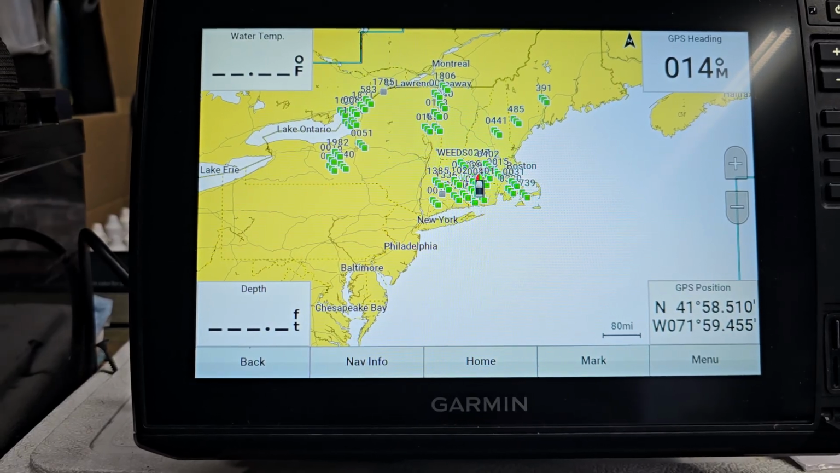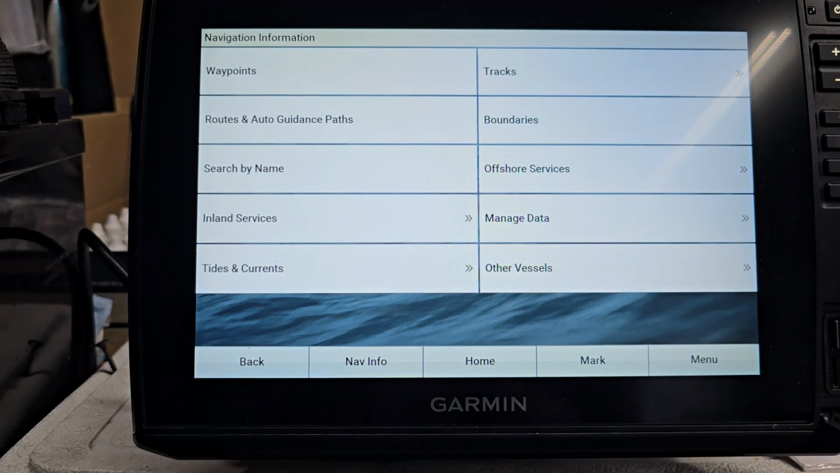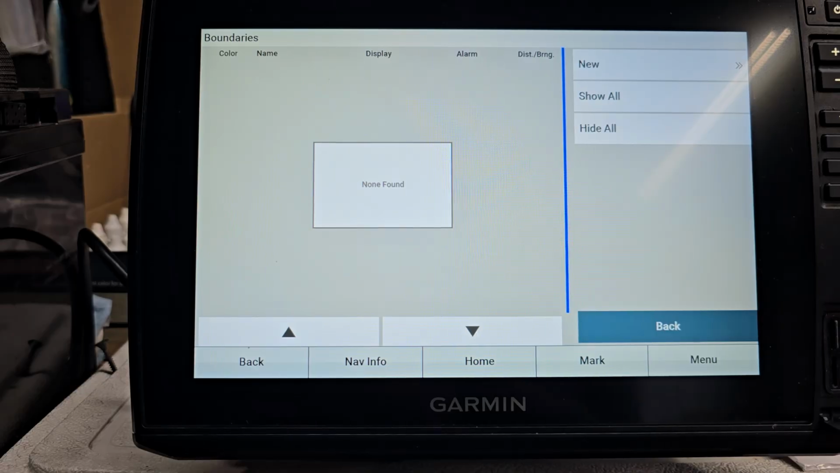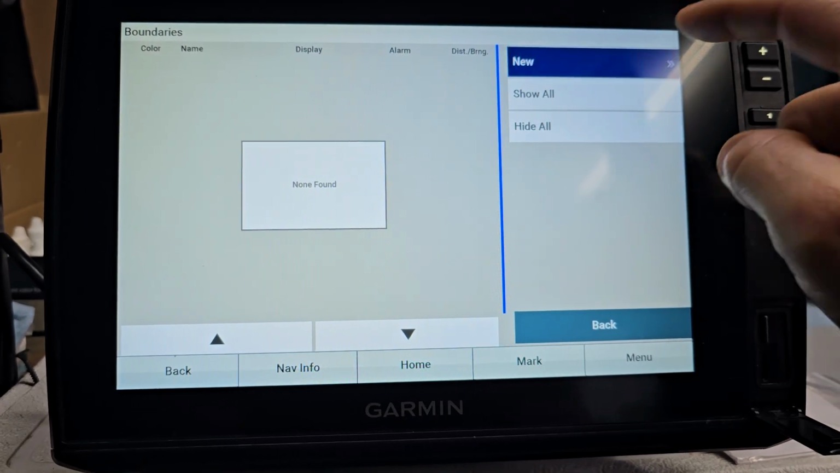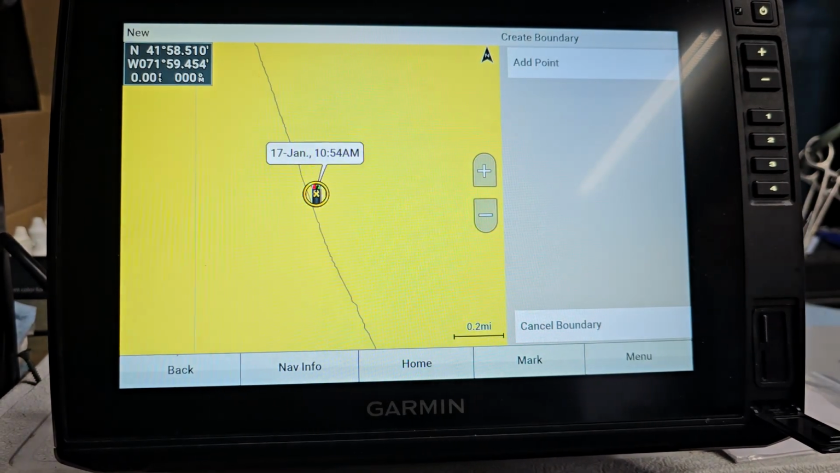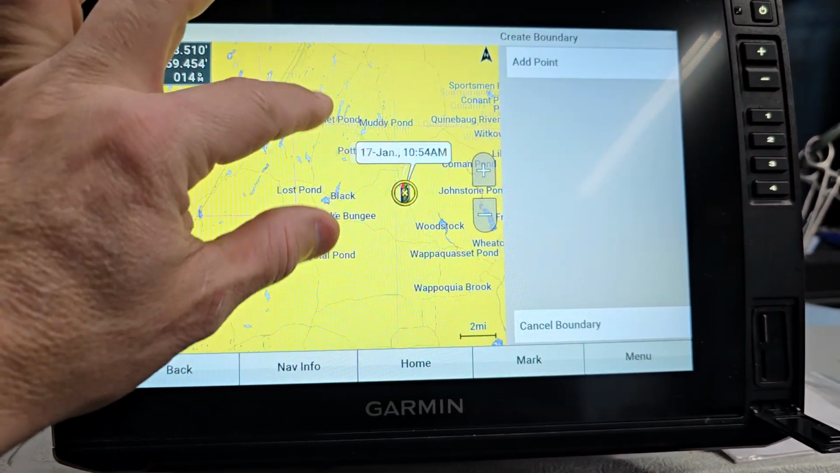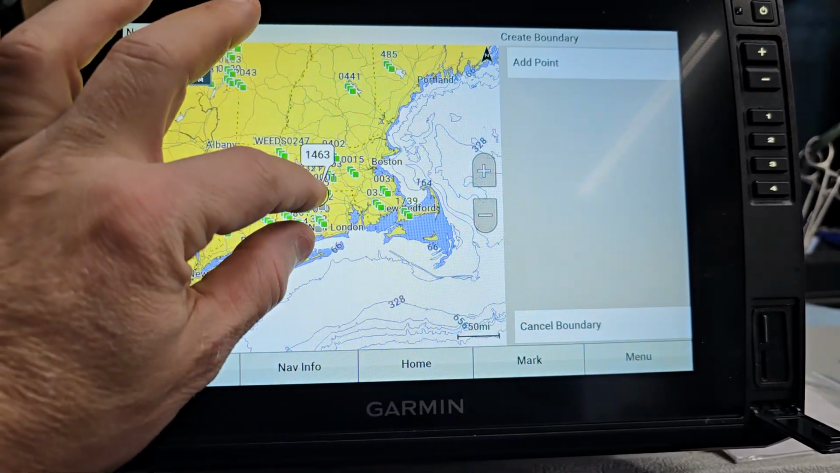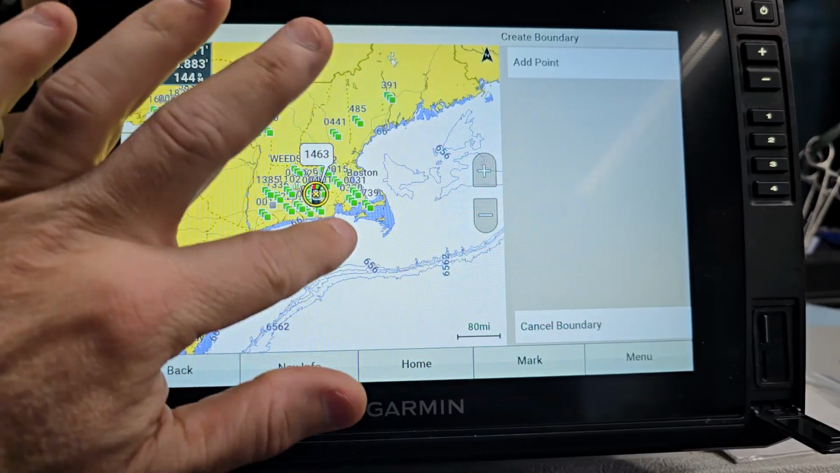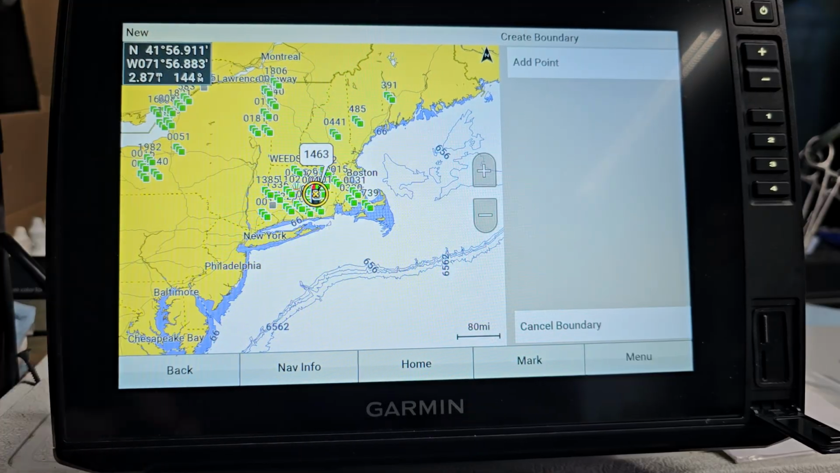So what I would do is I would go in and I would go to my navigation info, right? I'm going to go to boundaries. I'm going to click on boundaries because I want to create a boundary of the area I choose to save my waypoints. So I'm going to go new boundary. I'm going to pick an area because I want to do an area. So it's going to bring you back to a mapping screen. So what I'll do is I'll zoom out because right now all it's doing is showing where my unit's at. So basically I want to save just this area here. I want to get rid of all this. I don't want this on my unit.